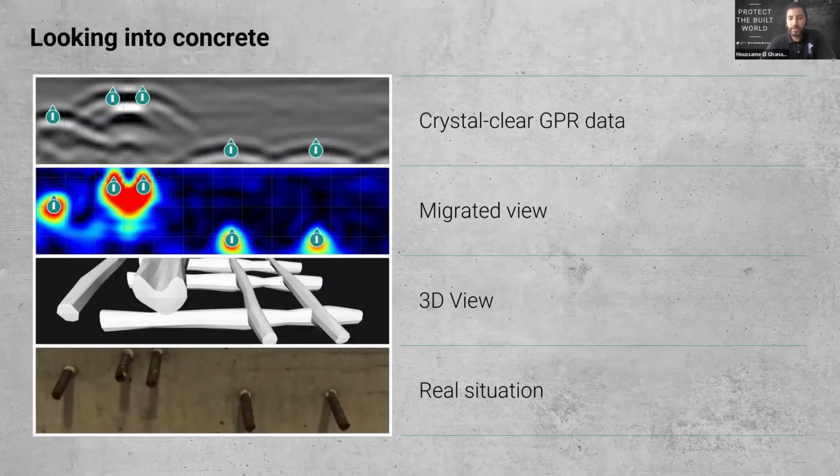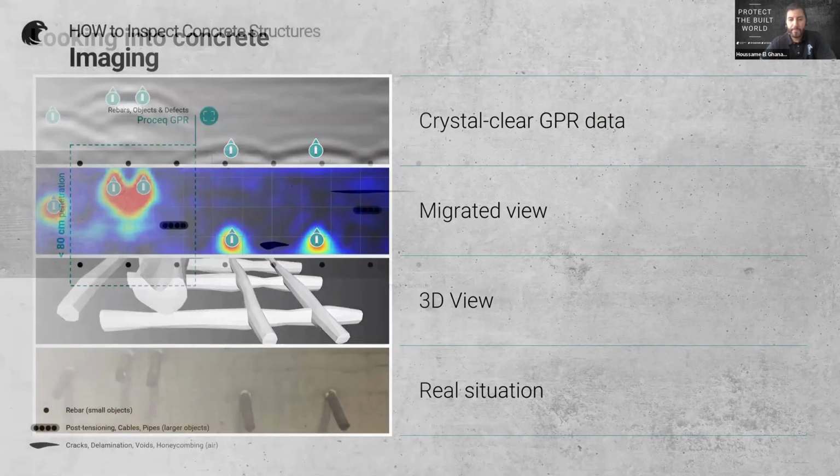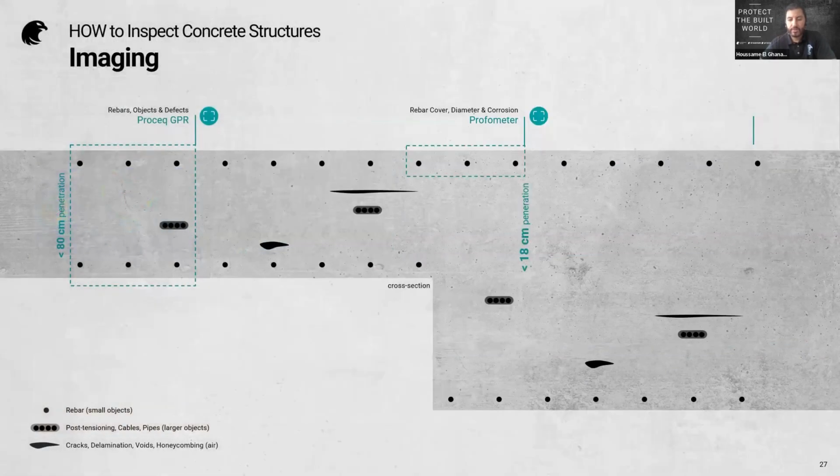So the GPR philosophy is always the same. You start with the raw data view, what we call those hyperbolas I showed you before, and then you go to the migrated view, which is more common for people because you start to see the object really well. Very convenient for non-experts, and you can go up to the 3D view, and then close to the real situation, of course.